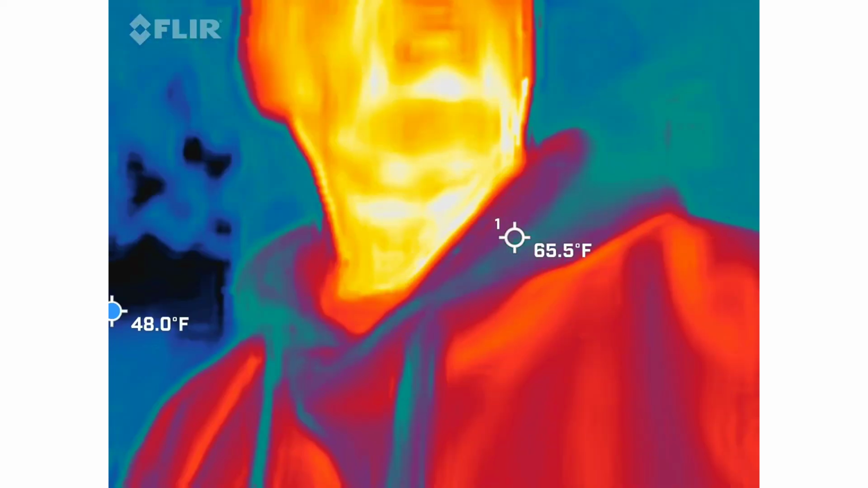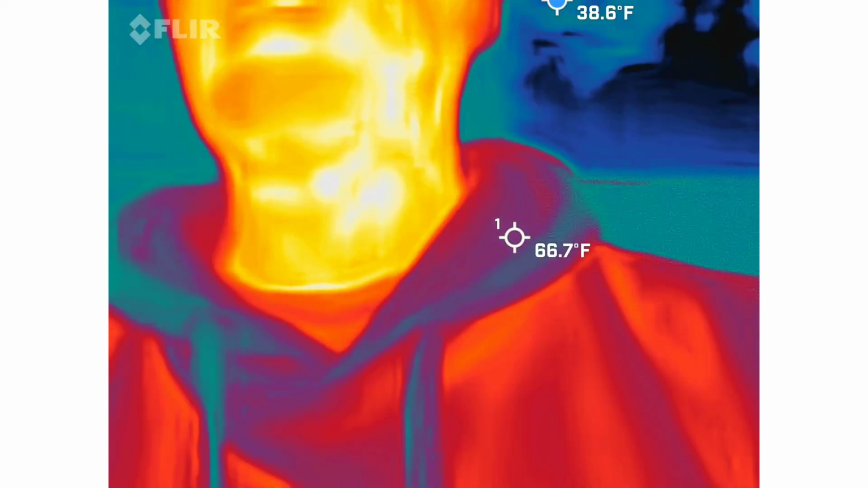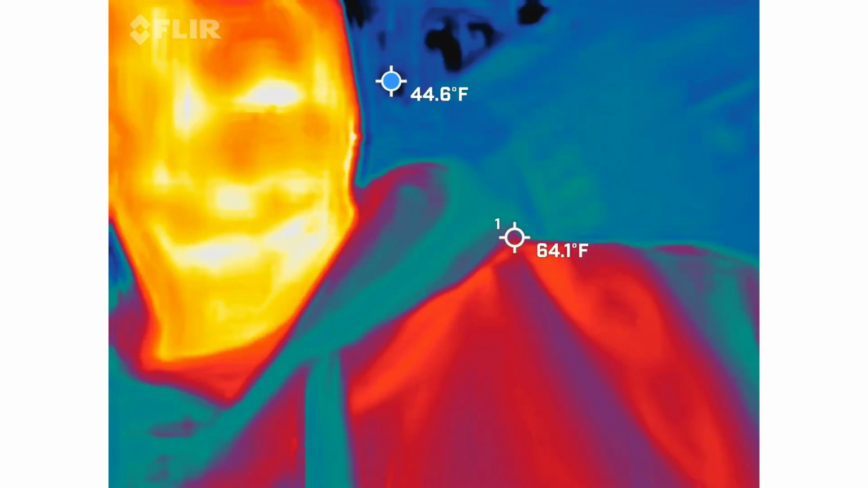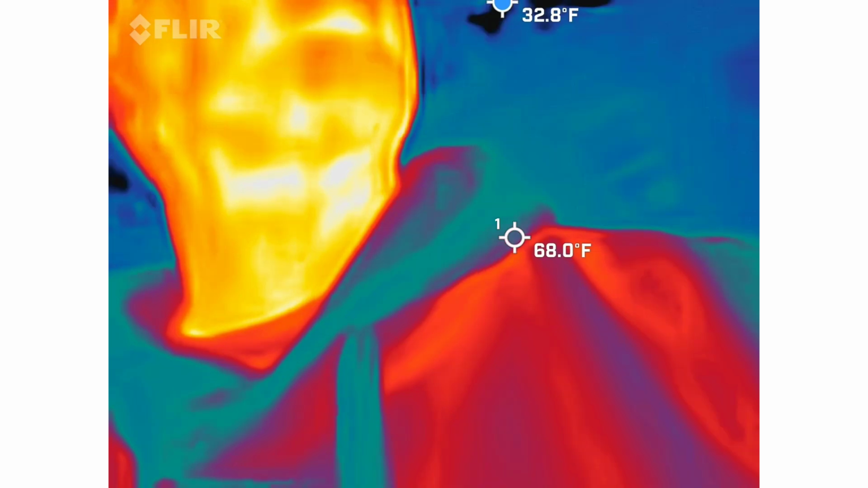Why would we want thermal imaging inside of a ghost hunt? Oh, come on, guys. They don't radiate heat, so if it's really cold, you can see it. Exactly. We're looking for cold spots. All right, to make it simpler. Thank you for being scientific.